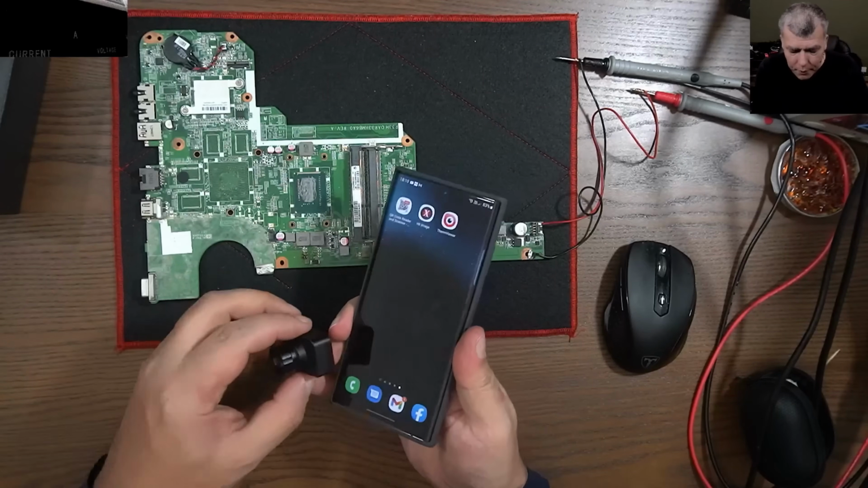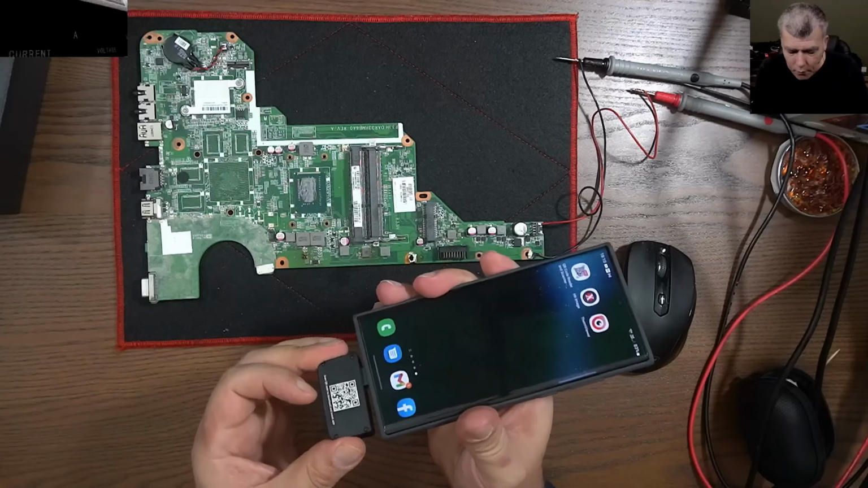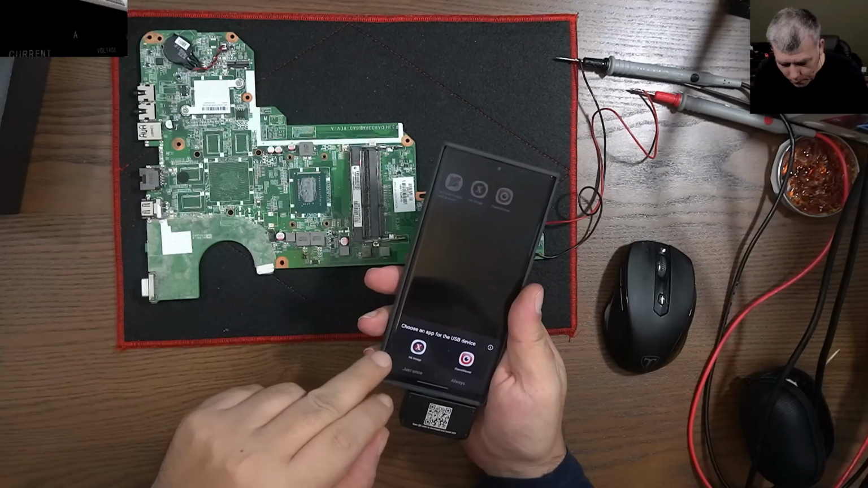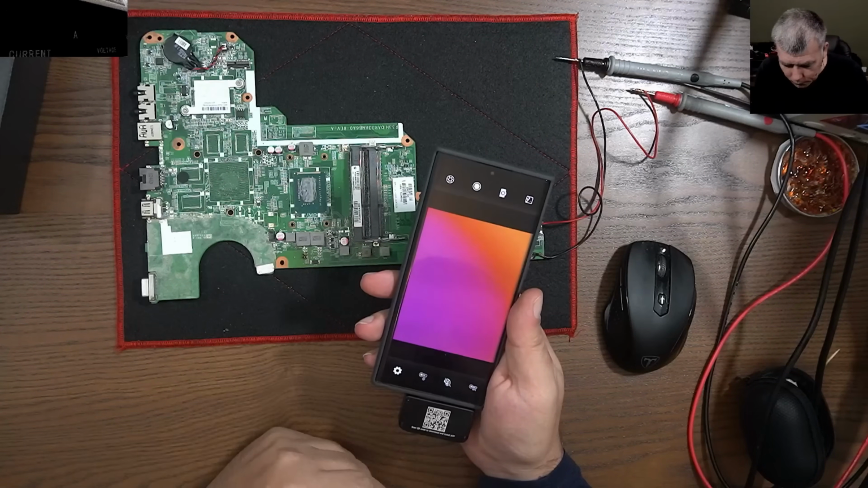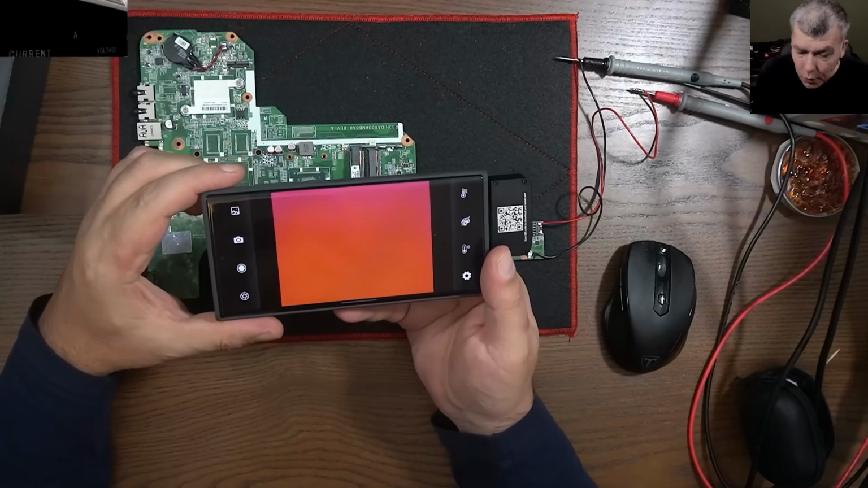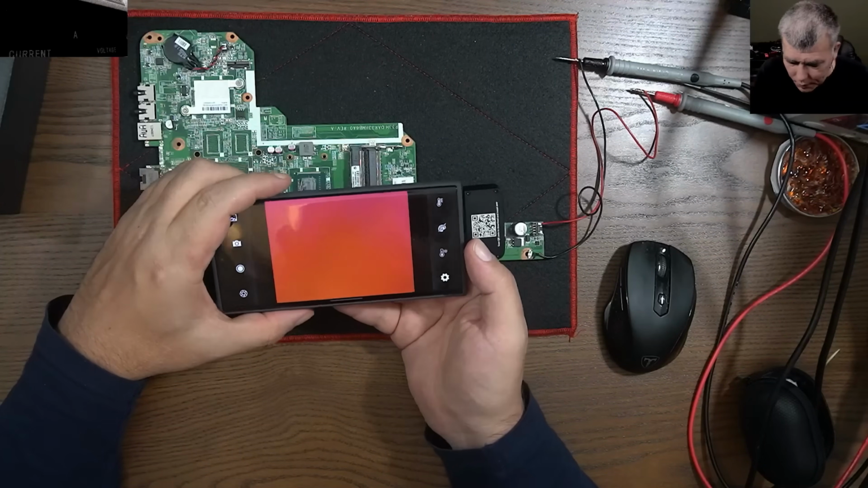So let's put the camera on and try it. We have the focus. We can spin the ring. The camera is inside. Good. Let's see. I can do whatever I want with this camera. I don't know if the picture is clear, but I'll try to start the recording.